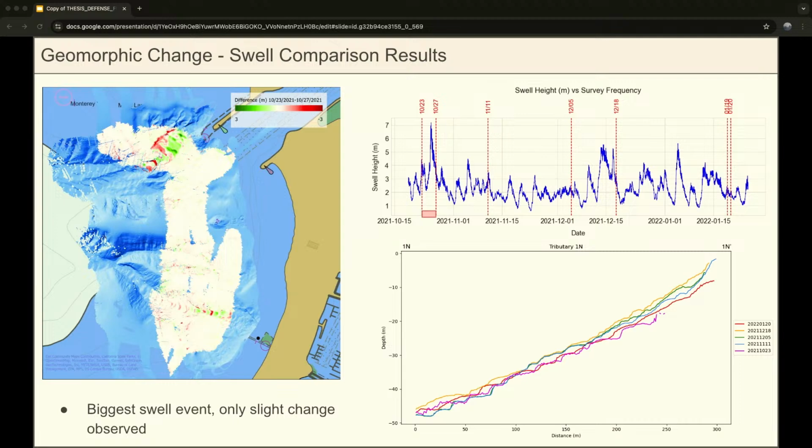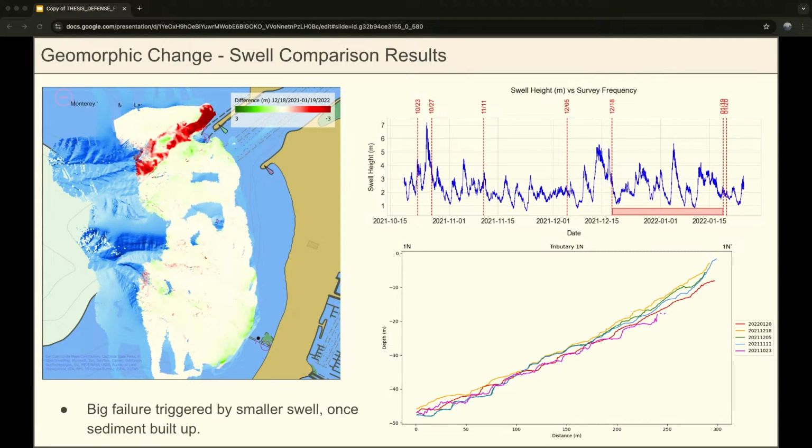This is interesting because we have this massive 7-meter swell event that came through, but the changes we observe in the canyon head are really not too drastic. We just see slight sediment erosion, accretion, and maybe some bedform migration here. And on the x-axis, on the cross-section, we see that on October 23rd, before that swell event came through, we were at this baseline elevation. So that was before all the sediment had accumulated.